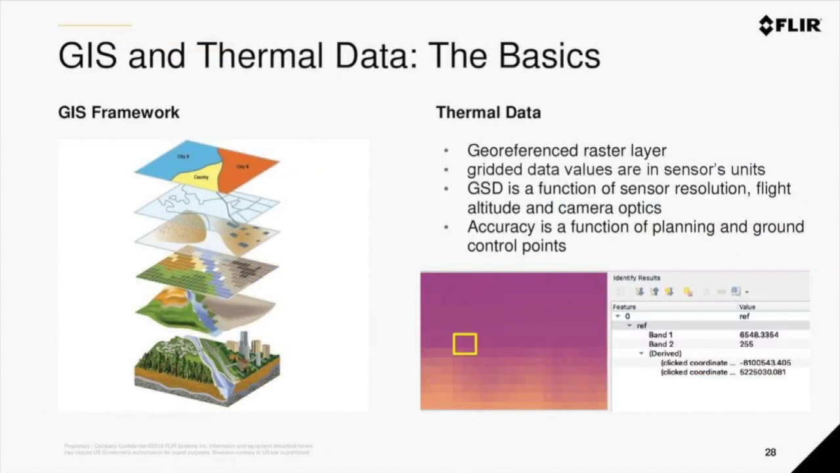So how does this work? In GIS, we're used to a pretty common framework where we deal with thematic georeferenced data organized as a set of raster and vector layers. We access attribute data and perform various computations and simulations on top of this. So the entirety of the geoprocessing and spatial analysis body of knowledge is applicable to thermal data, with limitations, obviously. We need to be smart about how we're using the data, and I'll get into it in just a second.